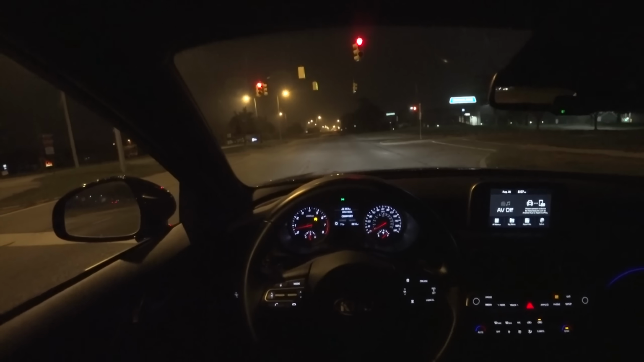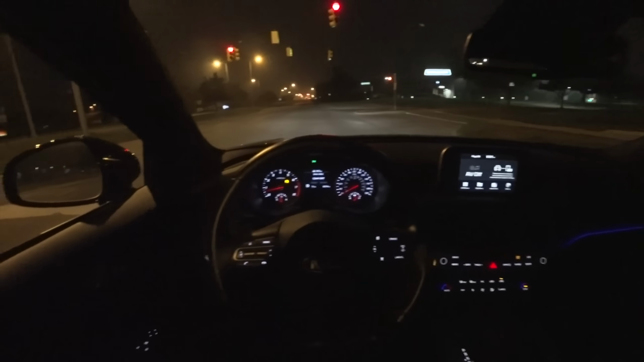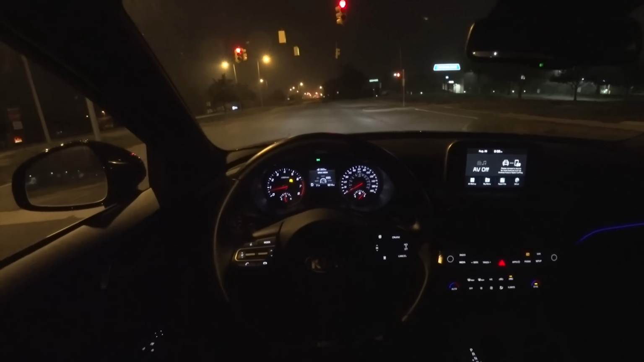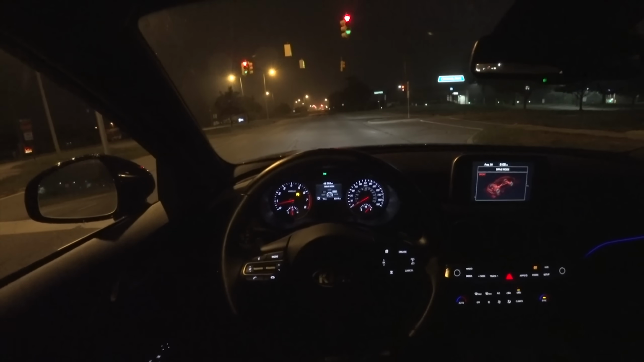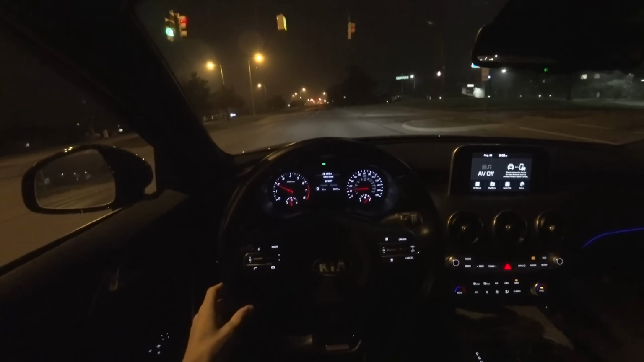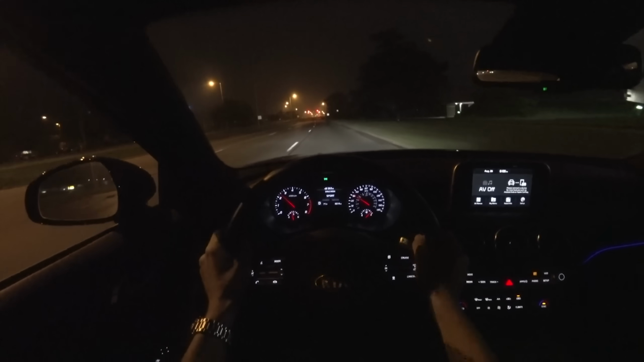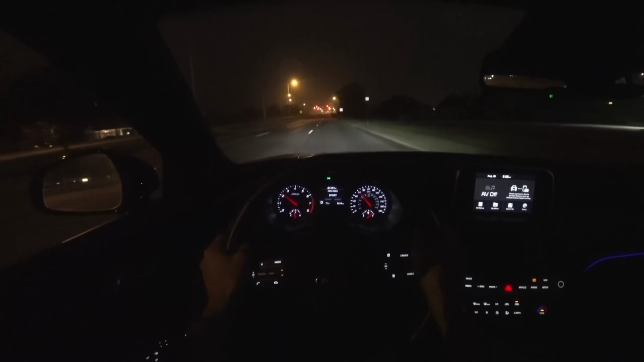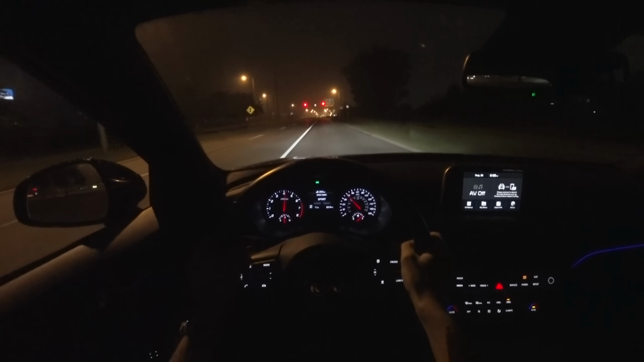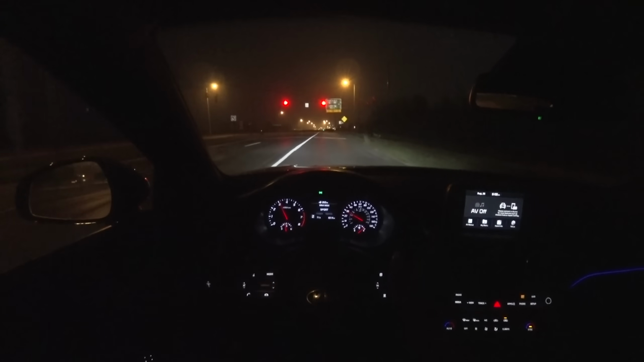There's definitely a liveliness to this chassis that Kia's really nailed with the dynamics. You've got a couple different drive modes: Comfort, Sport, Eco, and then Smart, which detects the type of driving situation that you're in and tunes the car's responsiveness accordingly. Paddle shifters seem to work pretty well. Nice quick response from the buttons.